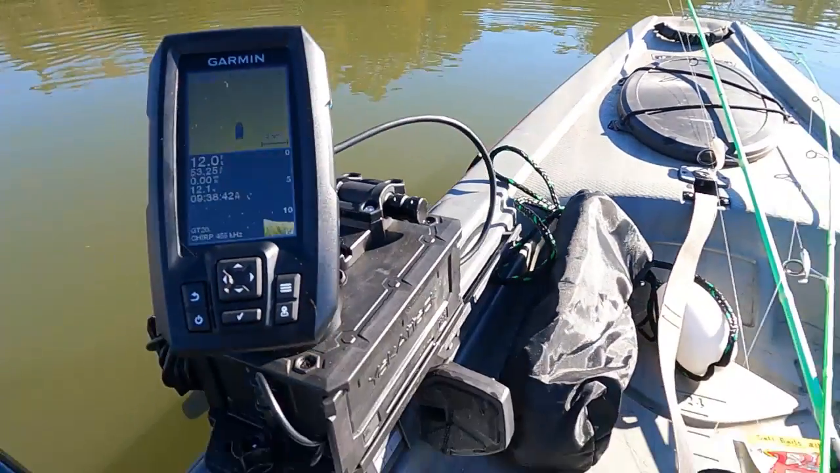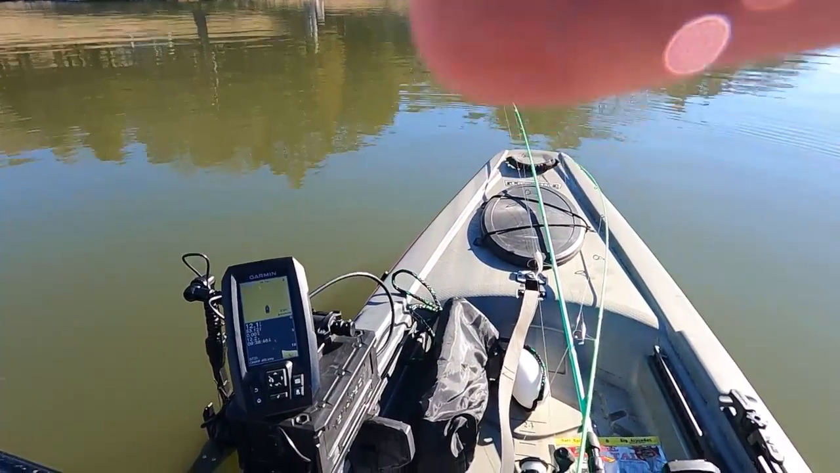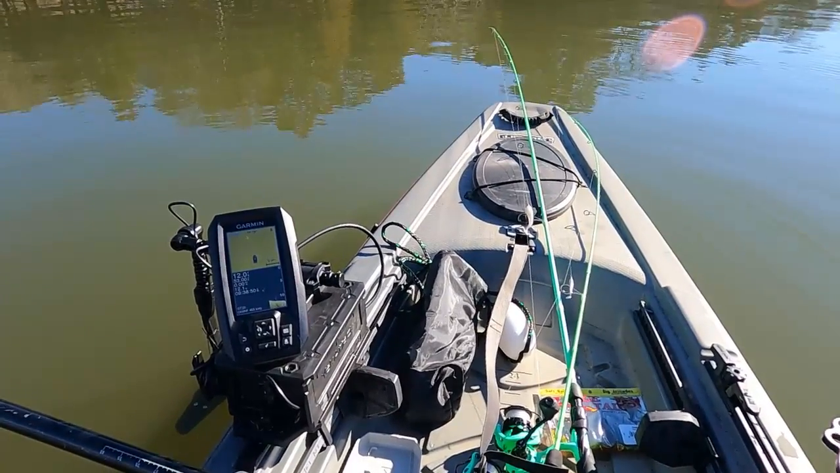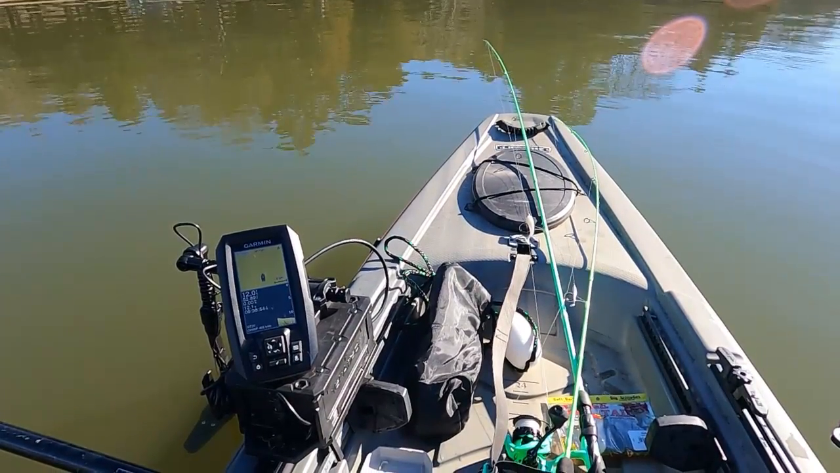And we got our map up here. So hopefully we'll be able to map out some stuff. Find some fish as we go along. So all I've got is some swim baits today. A couple other things maybe in the bag we might bust out, but we'll see what happens.